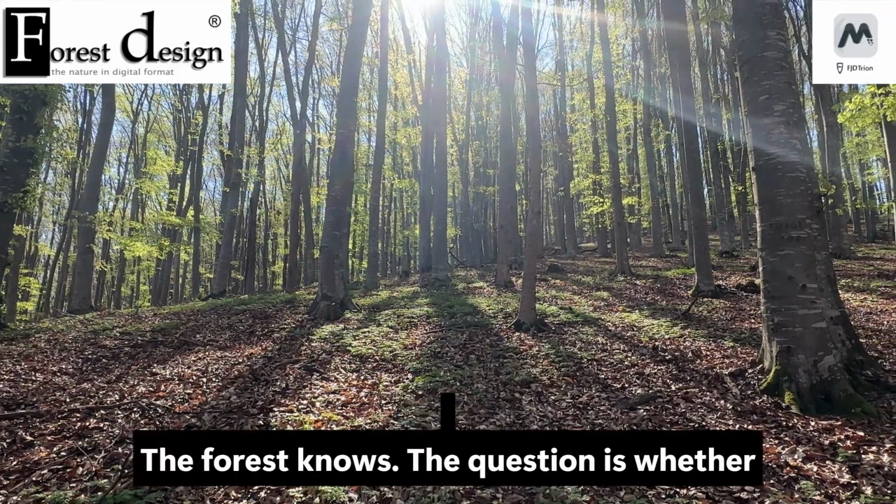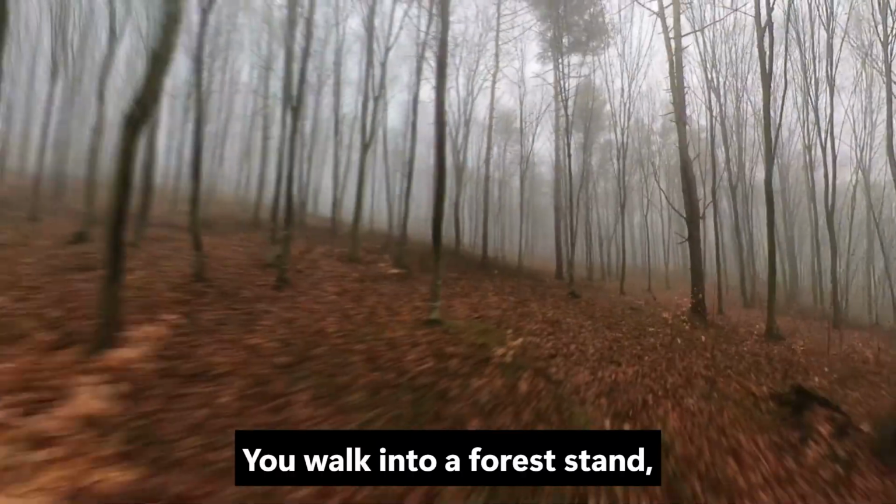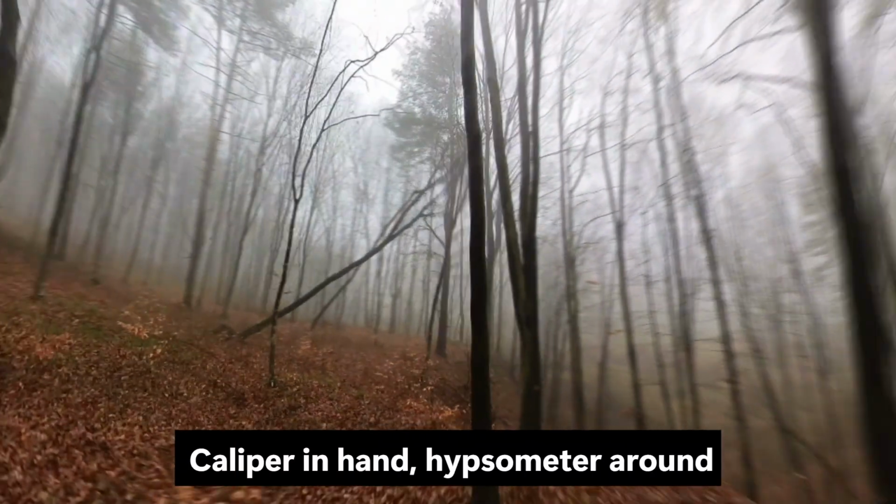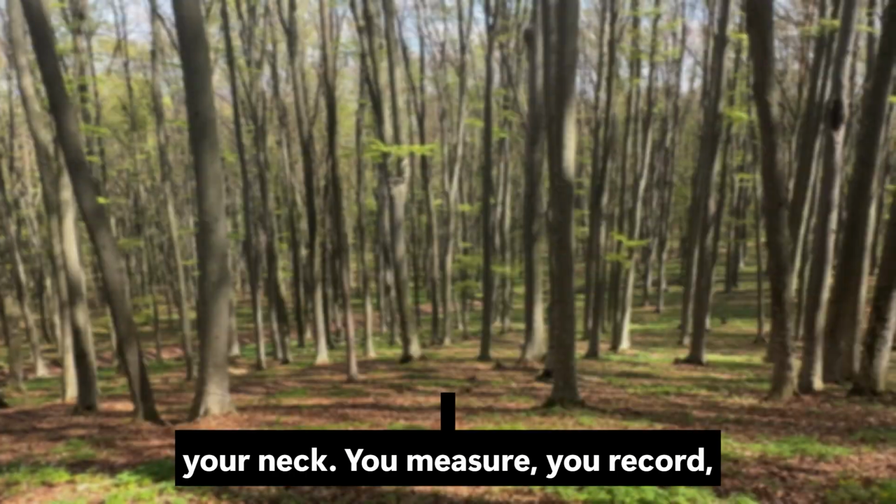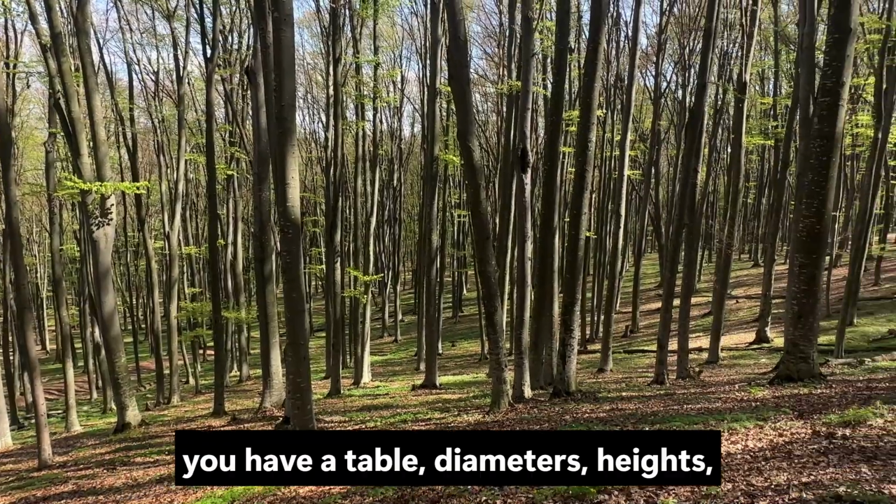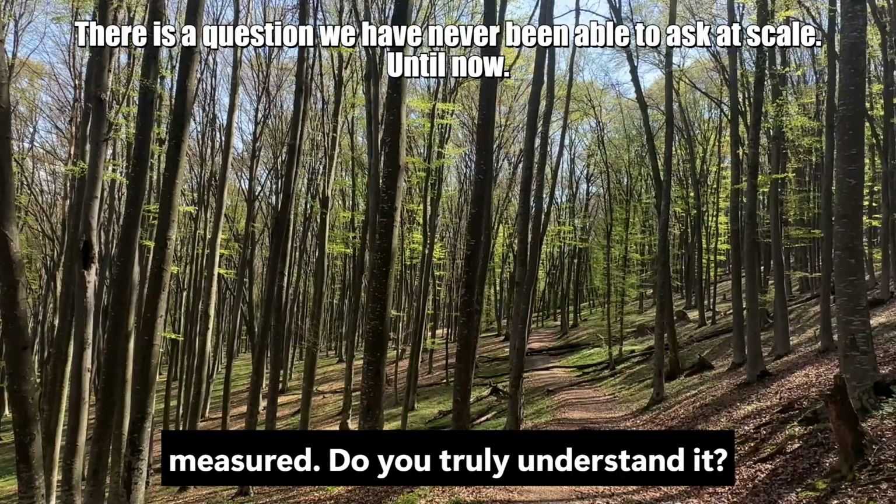The forest knows. The question is whether you do too. You walk into a forest stand, caliper in hand, hypsometer around your neck. You measure, you record, you calculate. At the end, you have a table: diameters, heights, volumes. But the forest you just measured, do you truly understand it?